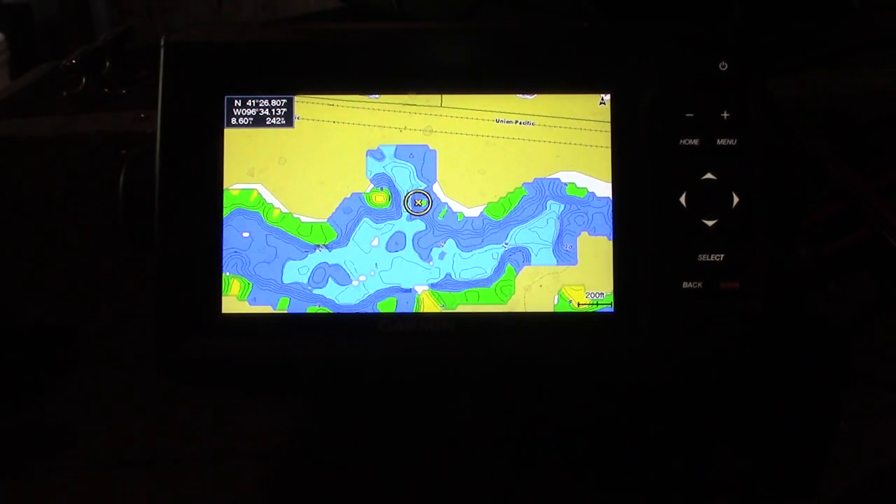That is how to make a map with the Garmin Echomap. Seems real simple. It's really nice to be able to make some maps of lakes where you don't have one.